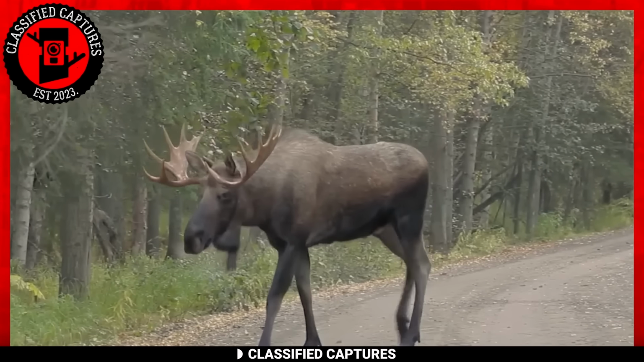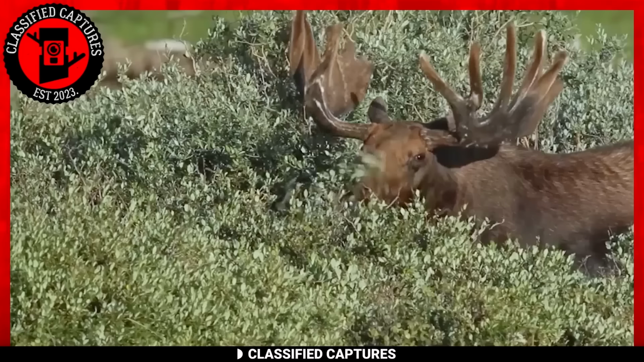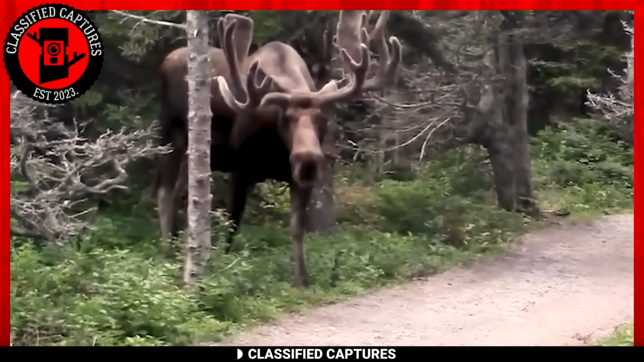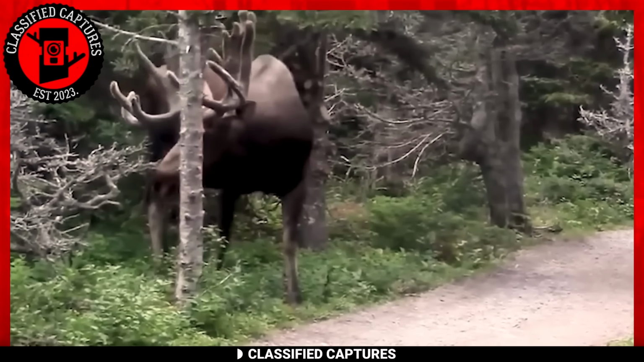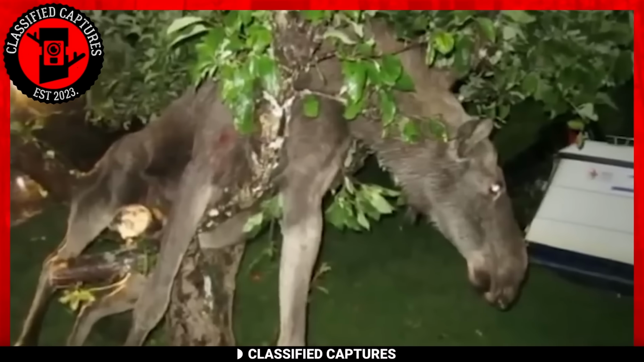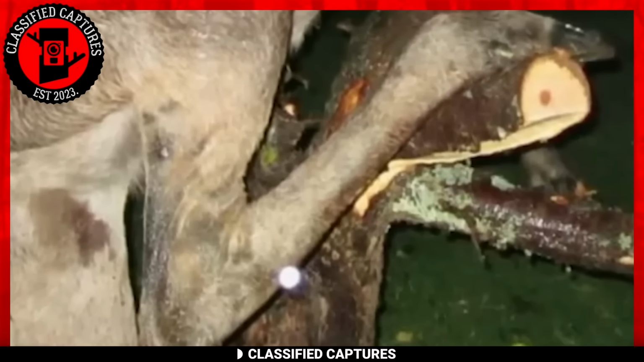The moose, a majestic and powerful animal, is known for its ability to navigate through the forest and find sustenance in the wild. However, sometimes even the most skilled of creatures can find themselves in a tight spot. This was the case with one moose in particular who went apple hunting and found itself stuck in between the branches of a tree.